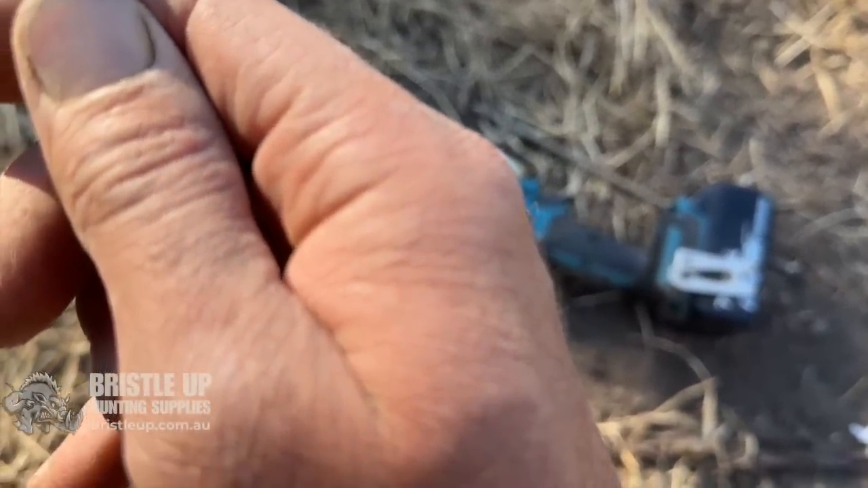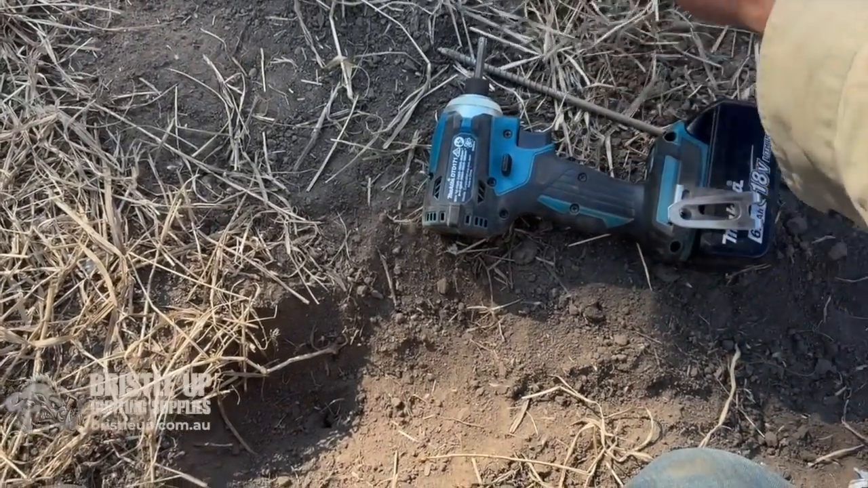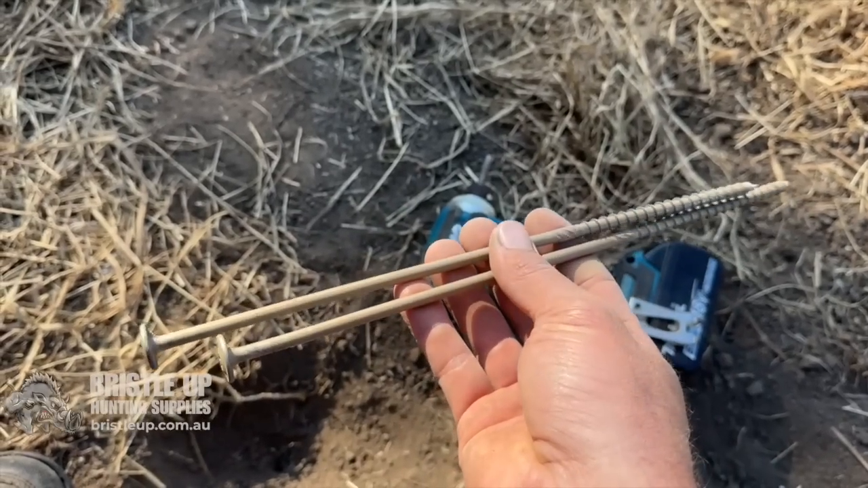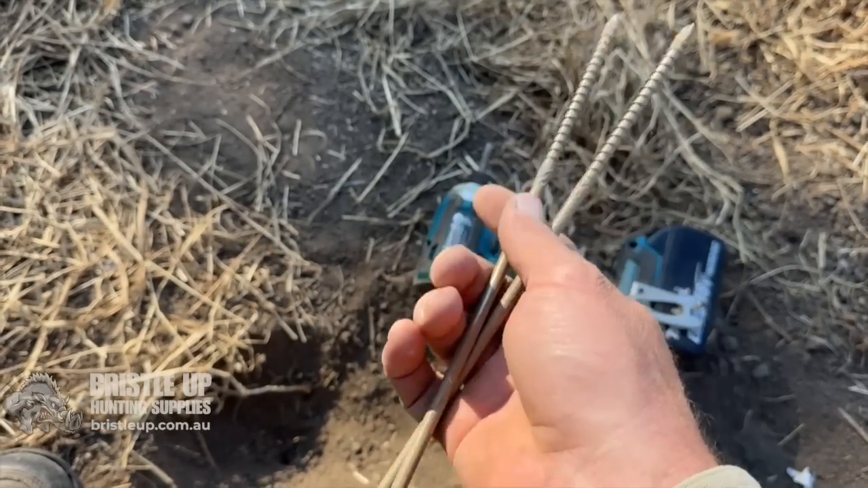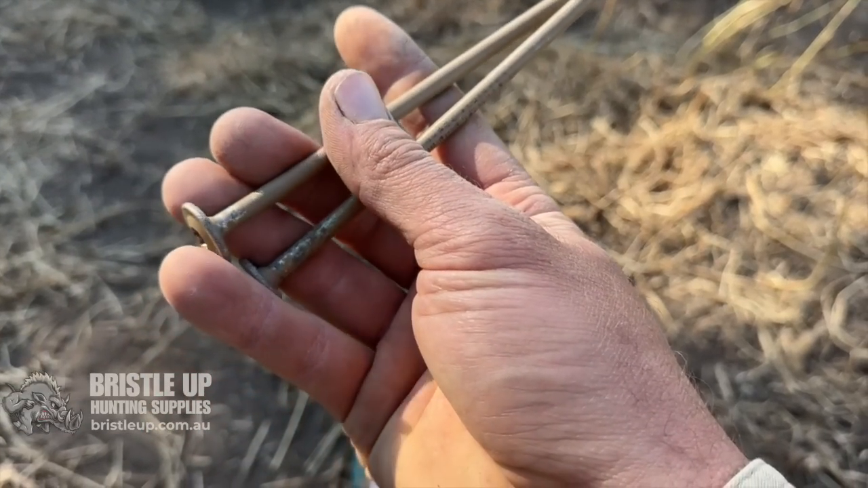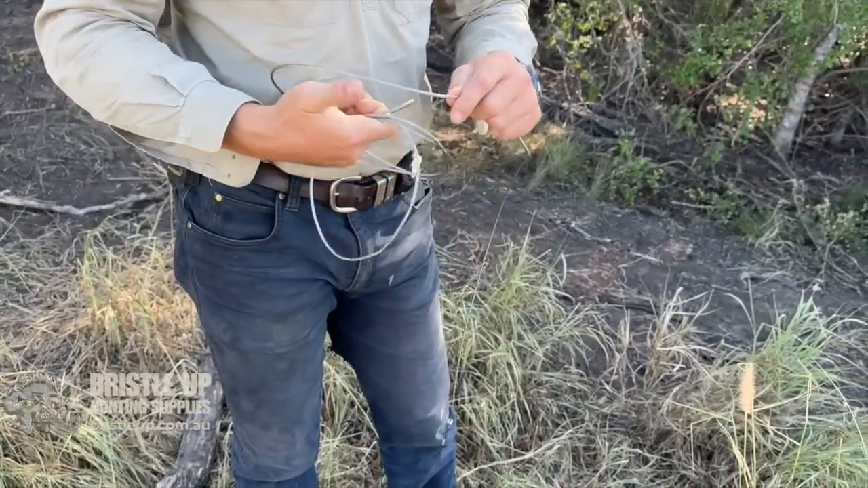As you get dead in the head there, it makes it a bit harder to get the driver in, but not too bad. So yeah, these stakes seem to be working really good when you put them in hard ground, but if the ground is a bit soft, I don't think I'd be using them. So I'll put them right into this hard track, right on the wheel mark, and they didn't move even when I got that last dog in them. Anyway, that one there had the cable on it, and it's worked really good.